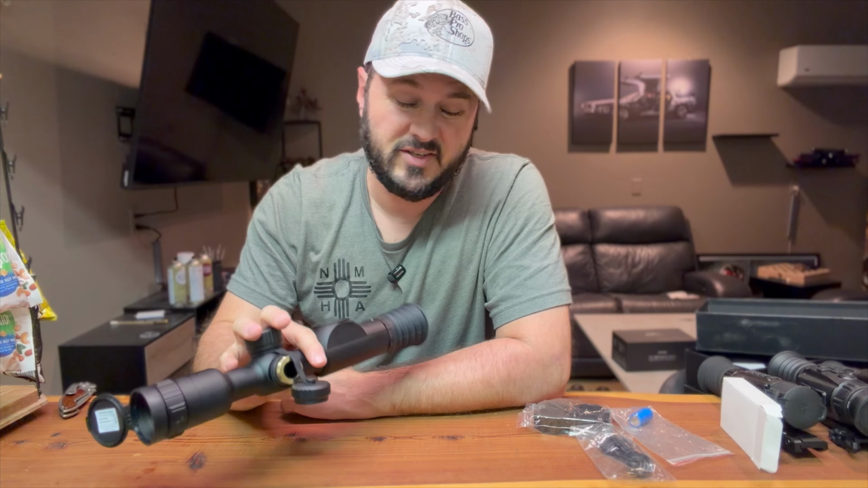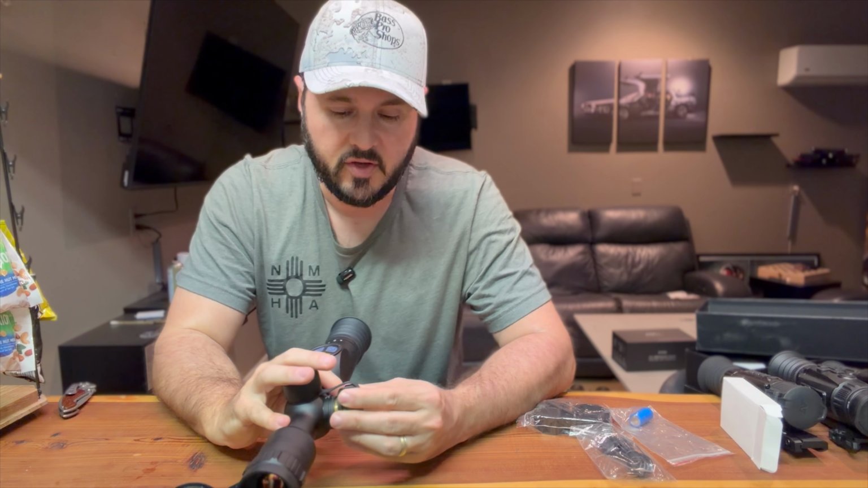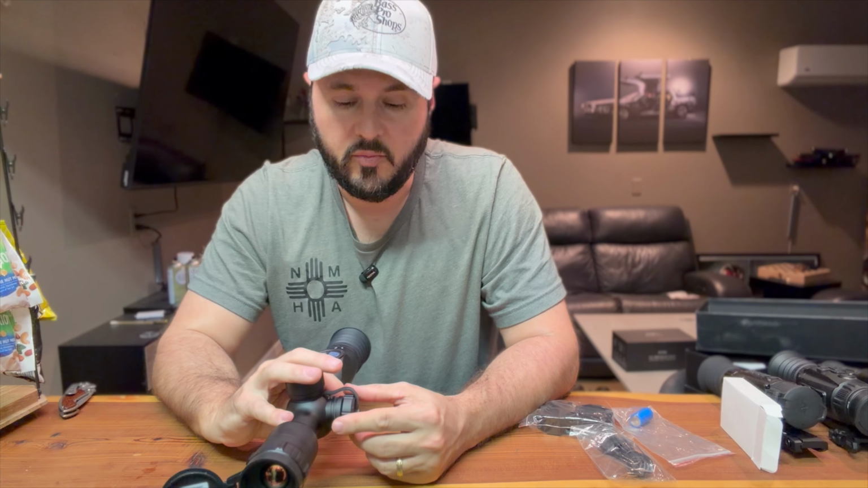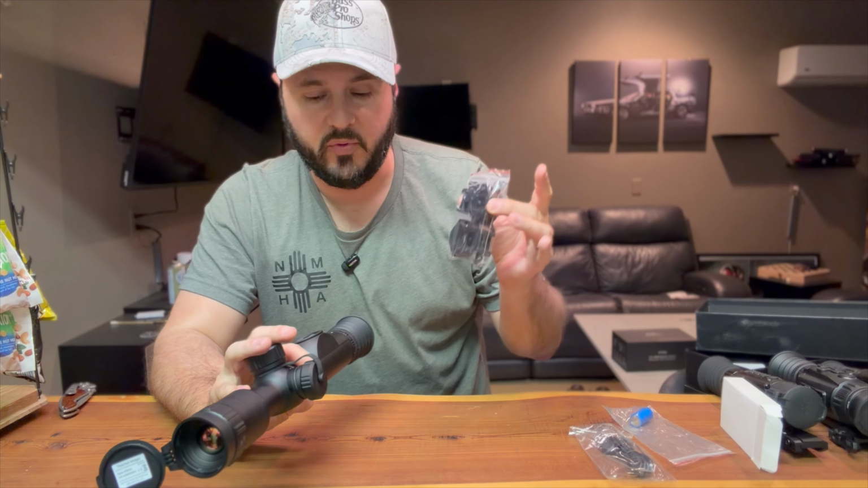The other downside of this is you can't quickly get this off of your gun and use it as a monocular. I know it's not advertised to be a monocular, but when you're looking at some of the other scopes, they can do that. There's just not a quick disconnect. You're dealing with the rings.